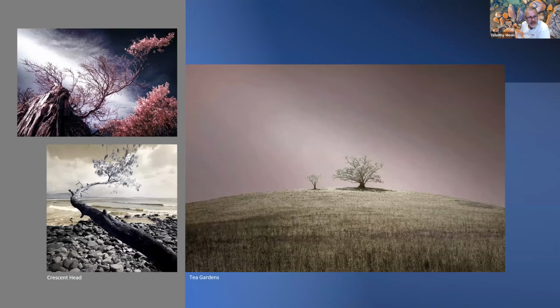Okay, so colour in the landscape. So this is using the 590 nanometer, and still retaining a little bit of colour, or mucking around with the colour in the image. All right, so the one on the right are those two lonely trees on the hill driving into tea gardens, which do a fantastic job of posing for you on the way in.